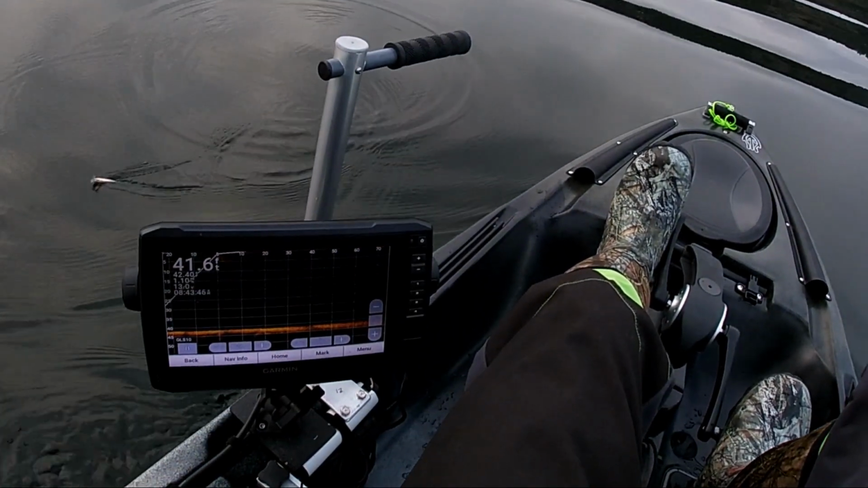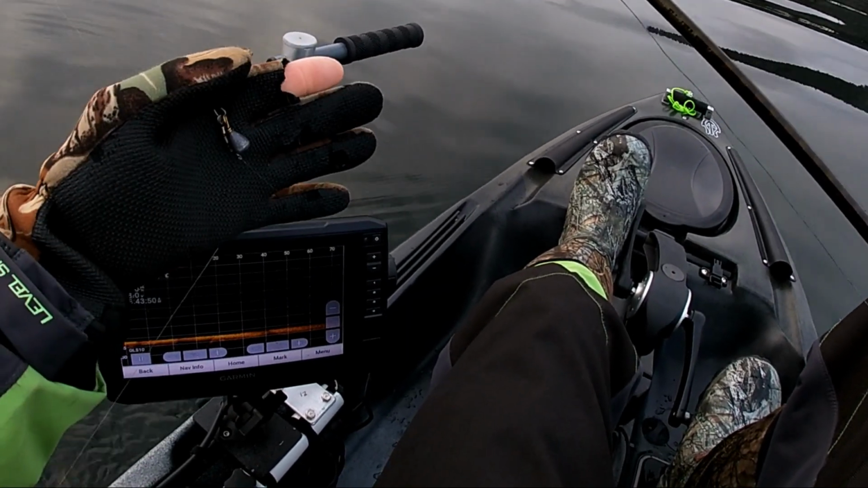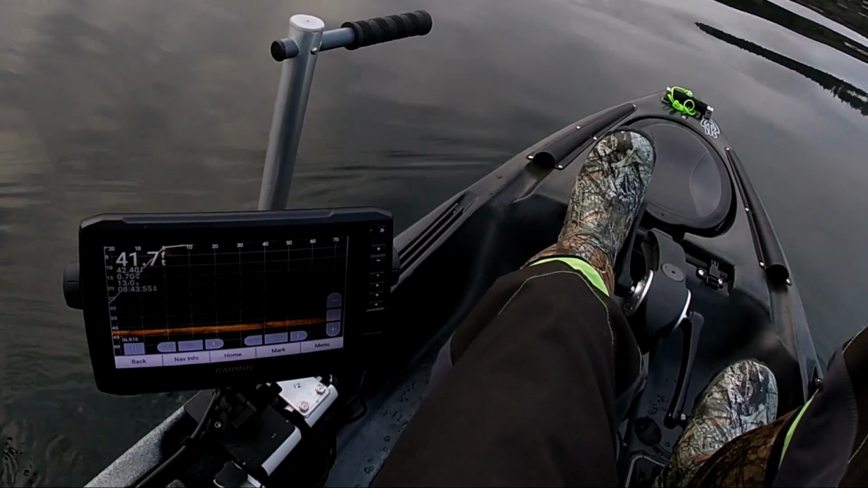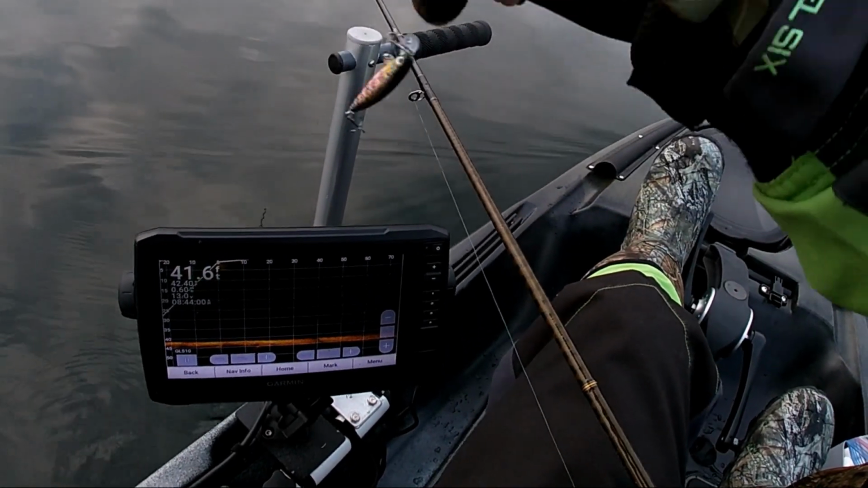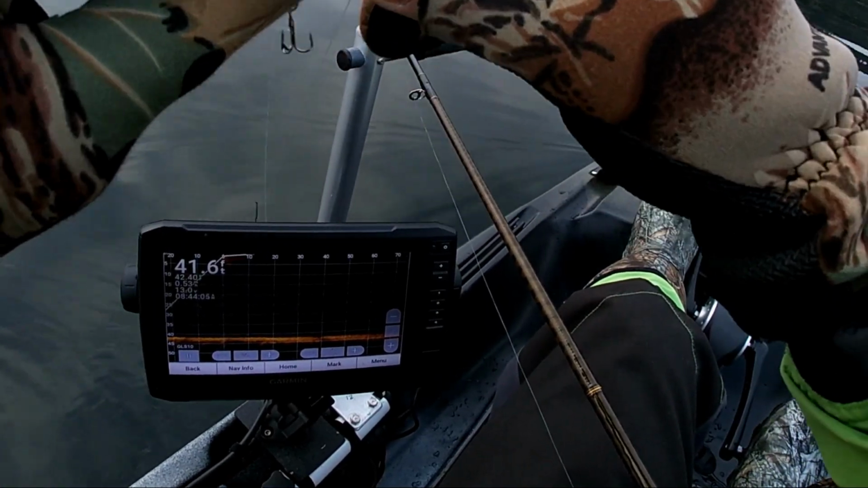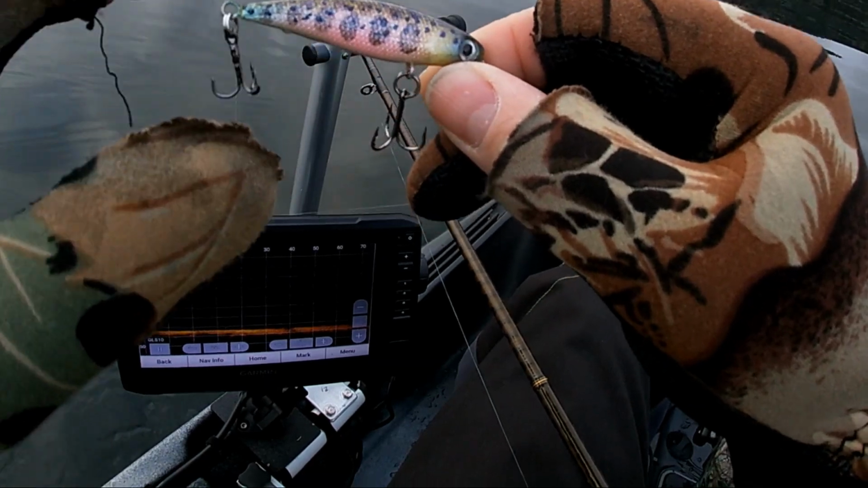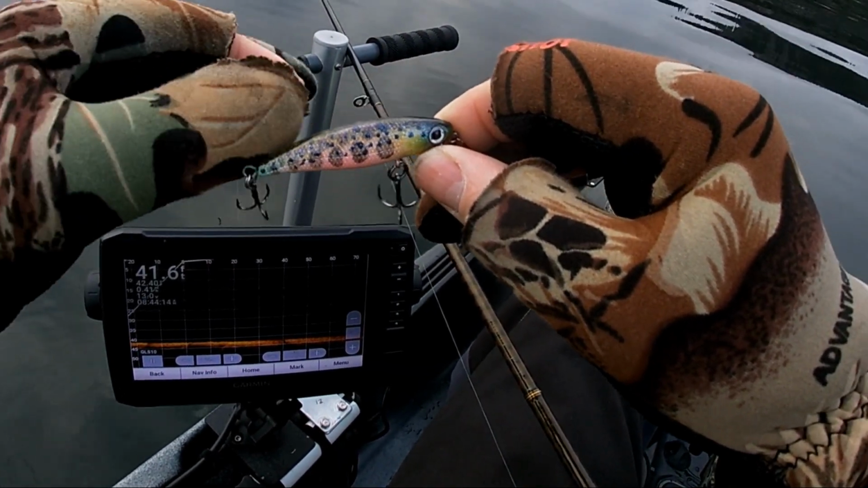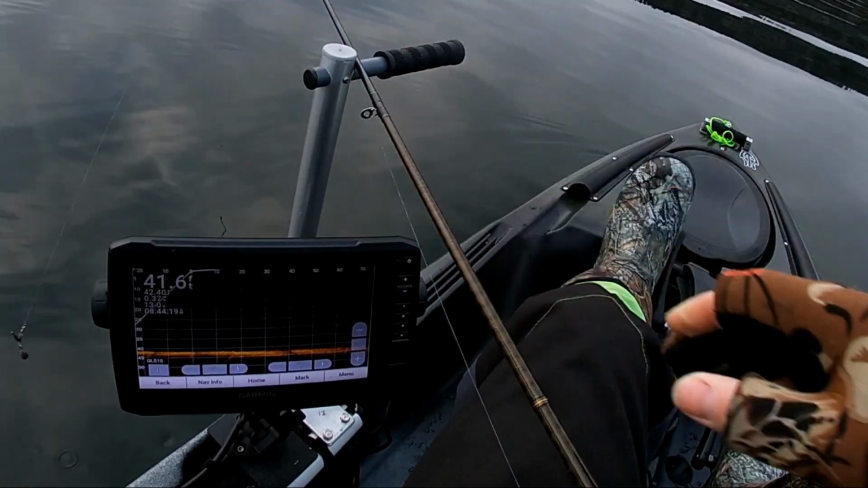So you can see I have a, I don't know what that is, 1/4, 3/8 ounce weight, and then I have this little lure here, and he's currently foul hooked. But I have that little guy, and he usually runs like 2 or 3 feet without any help with a weight. But with the weight, this guy looks like he's running between 7 and 10 feet, depending on the speed I'm running.